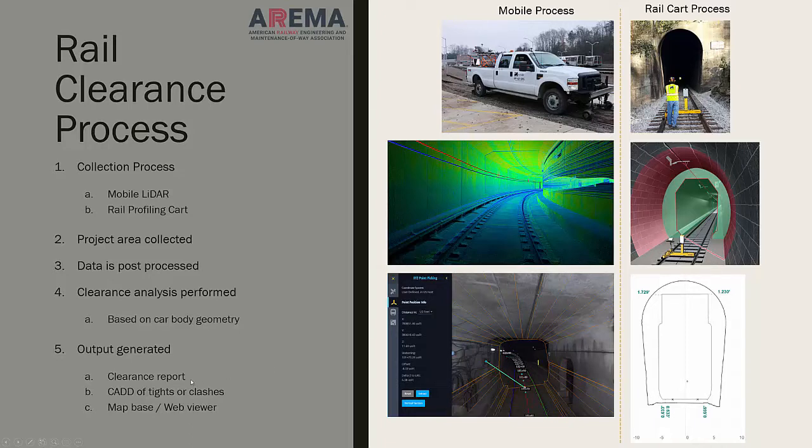In the end, you can produce a clearance report. You can also produce a CAD file where we can show any tight spots in a planimetric view, looking down on the map and saying, there's a tight spot here, there's a tight spot there, and so forth. So that's something that's very capable of being done. The other thing on the rail cart side is that we're basically going to measure as we walk, take slices, and look at the inside of the tunnel against the double stack car body. What we're going to produce there is a PDF of multiple sheets as you would walk the track.